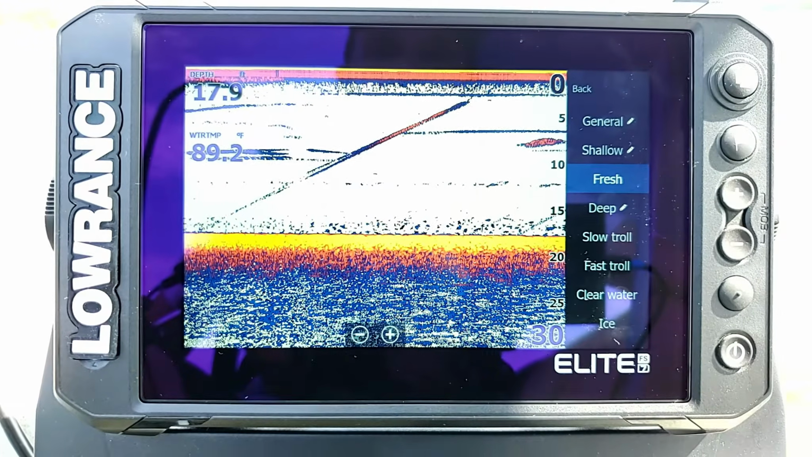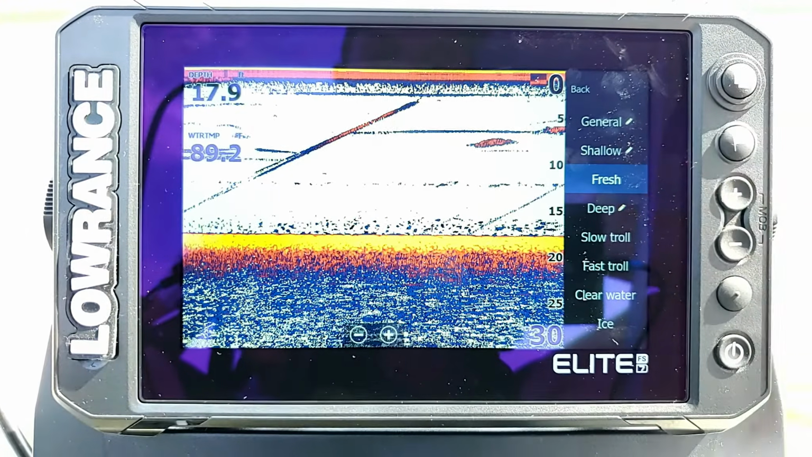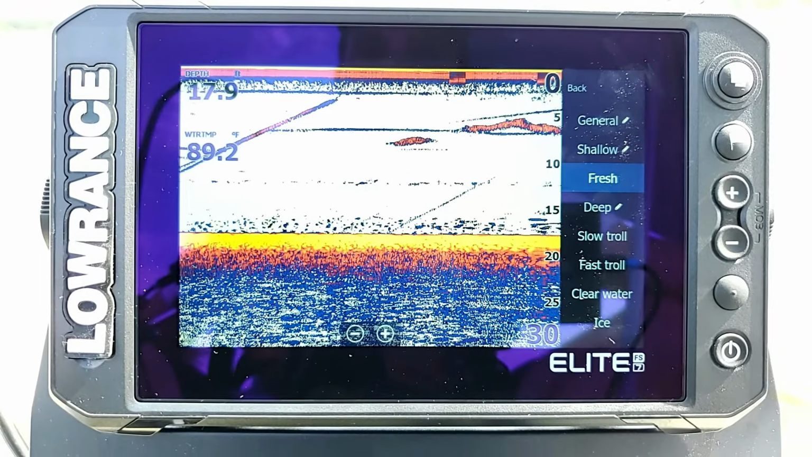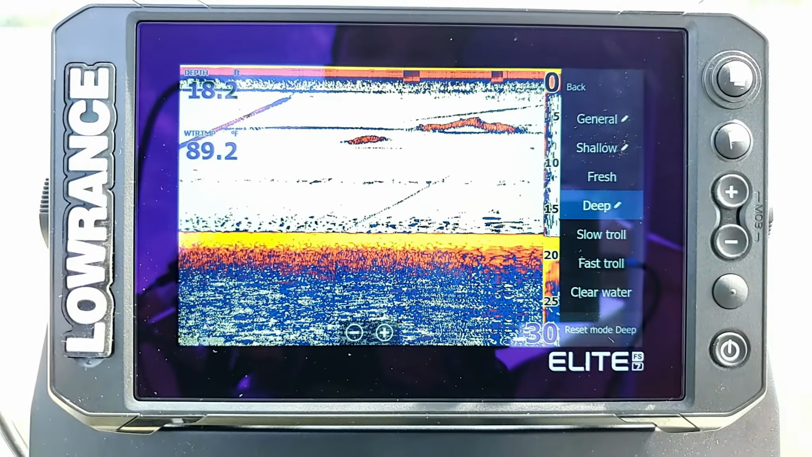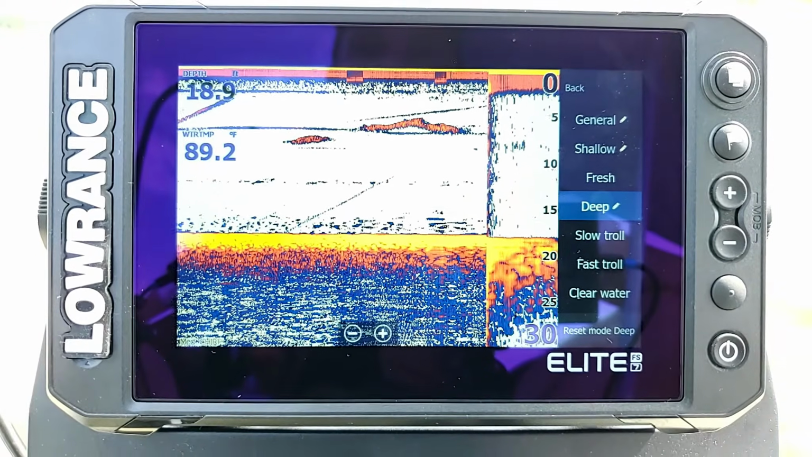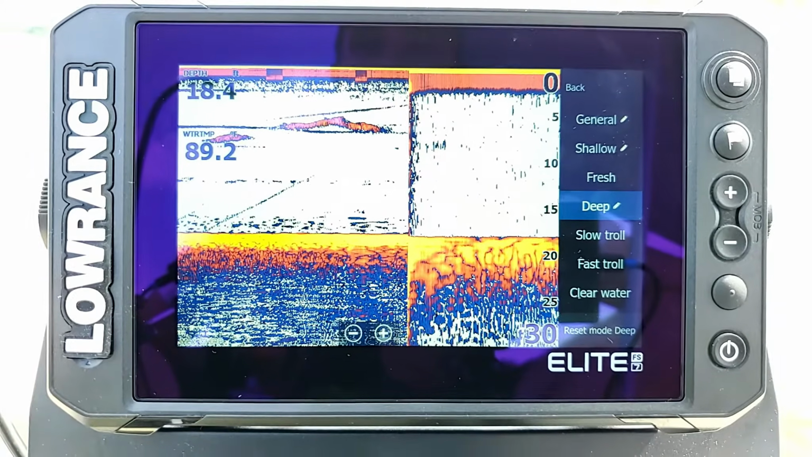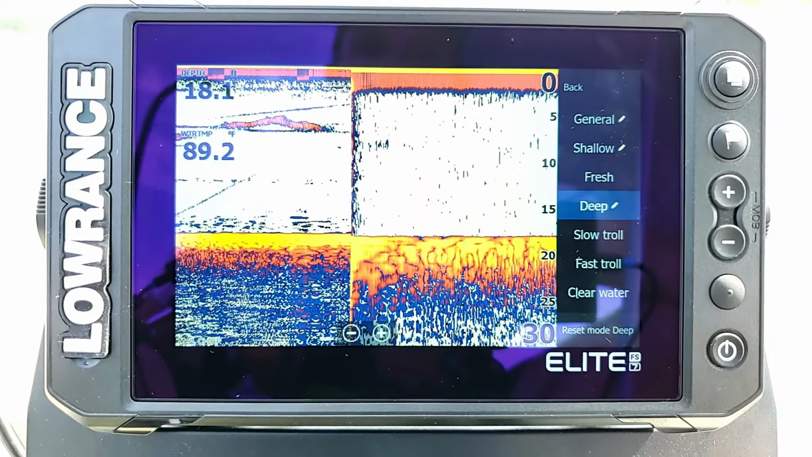So let's say one day I'm fishing on a lake, I can go in here and select fresh, or I can go into shallow water, and it's going to set up a bunch of menu options automatically for me. But then let's say the next day I go out on the ocean, I can switch it over to deep, just switch it right there, and then I don't have to go through and change all of my menu options and mess them up, because I know a lot of you guys really like getting it dialed in just how you like it. You don't want to have to change everything each time you go to a different body of water. So you can easily go in here and select different options that you like.